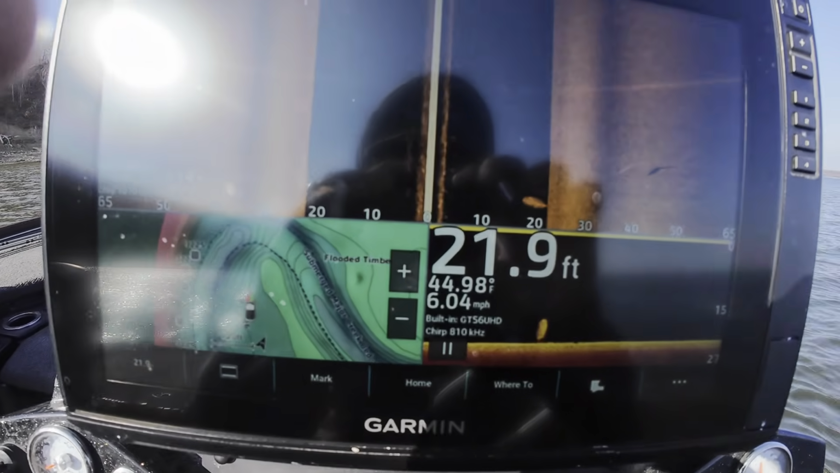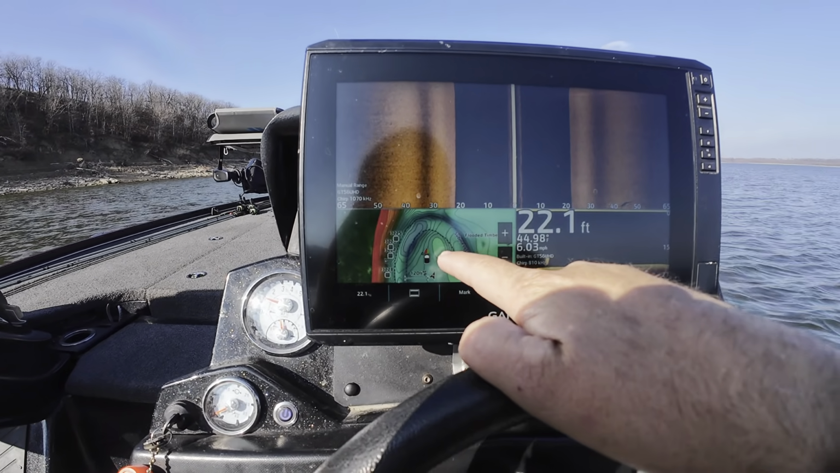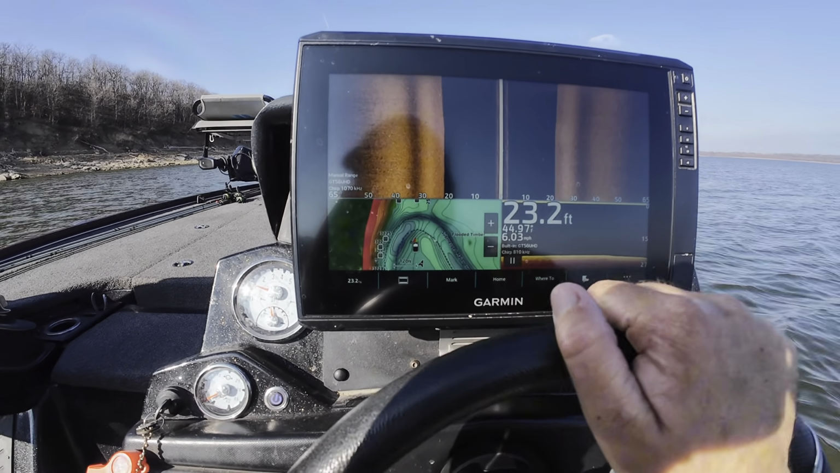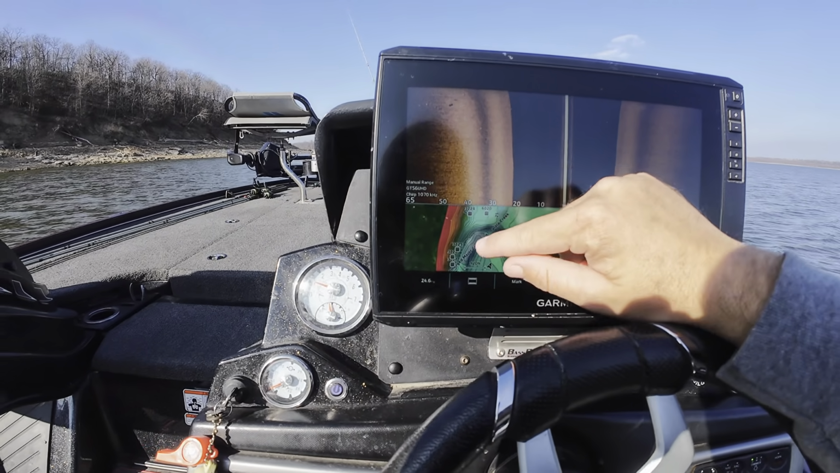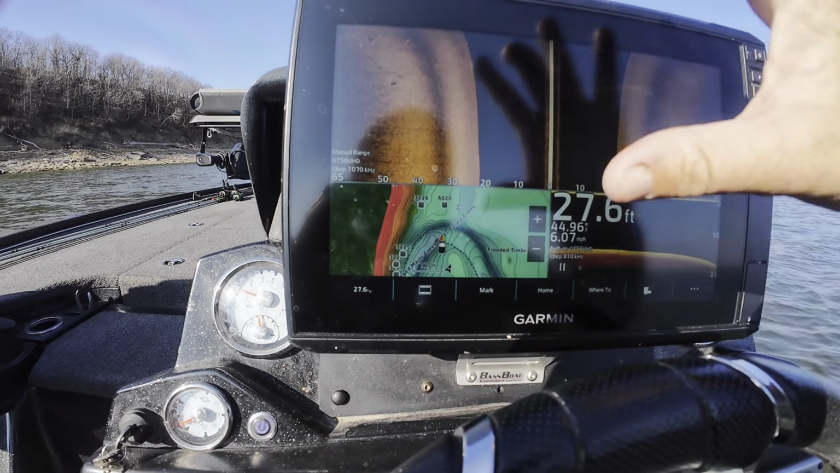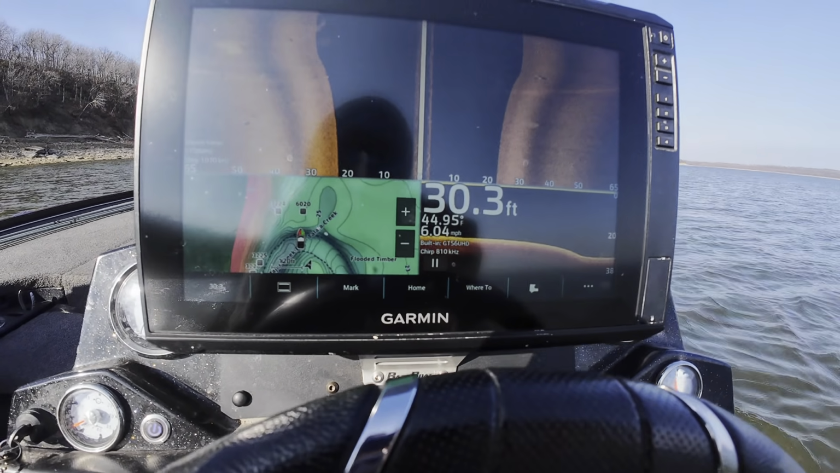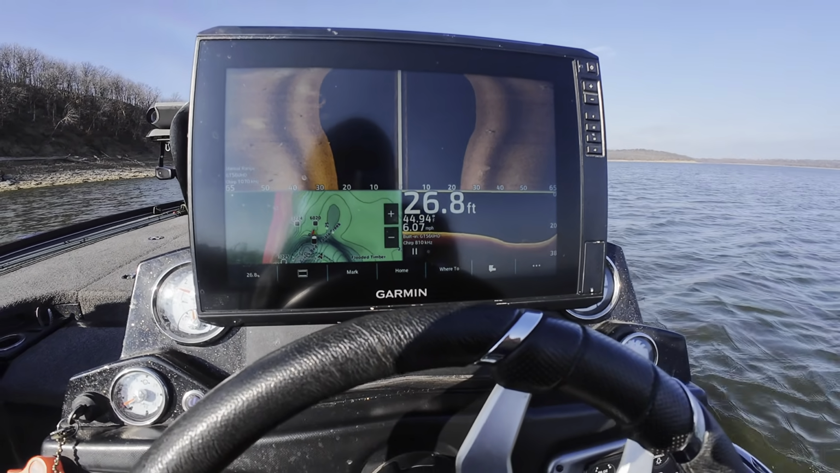I like to run this combo a lot whenever I'm side scanning. I got my fishing chart over here, down scan over here, and then my big part of the screen is side scan. That way I can follow a river channel, creek channel, or if I got waypoints like I do here, I can see them while I'm using both screens. So you can go in here and set up all kinds of different combos. But this is the one I like to use whenever I'm side scanning, looking for shad, structure, anything like that.